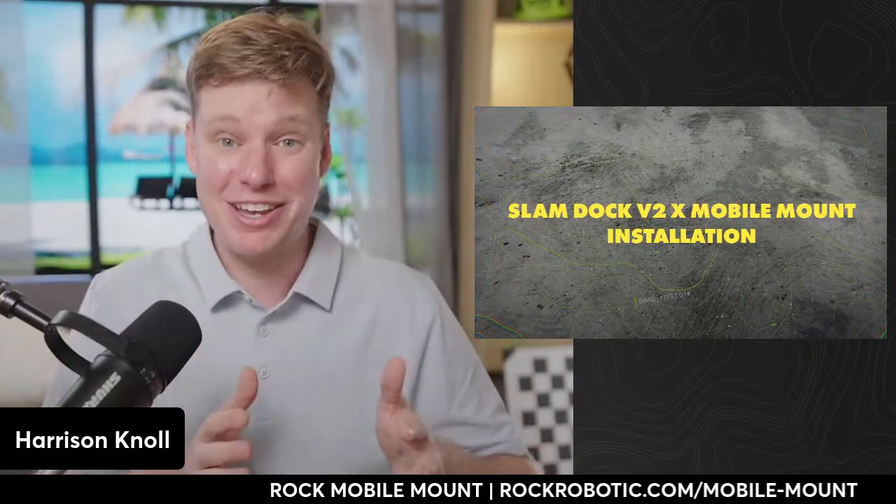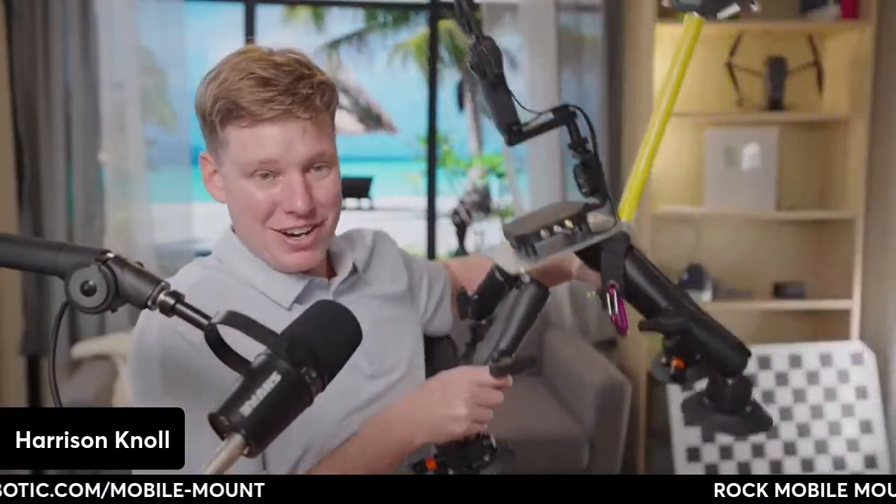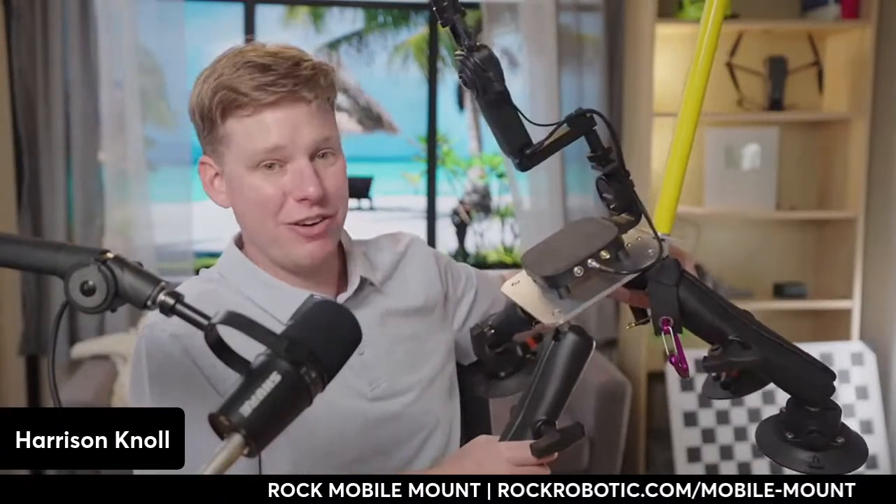But now, today, you guys are joining me. I actually have the mobile mount here. We can take that off. Perfect. And so here we go. This is our sturdy, dirty mobile mount, with that Slam Dock V2 and the Colorized SLAM on there, which is actually a colorized mobile mount. It's heavy. I'm not going to hold it the whole video.